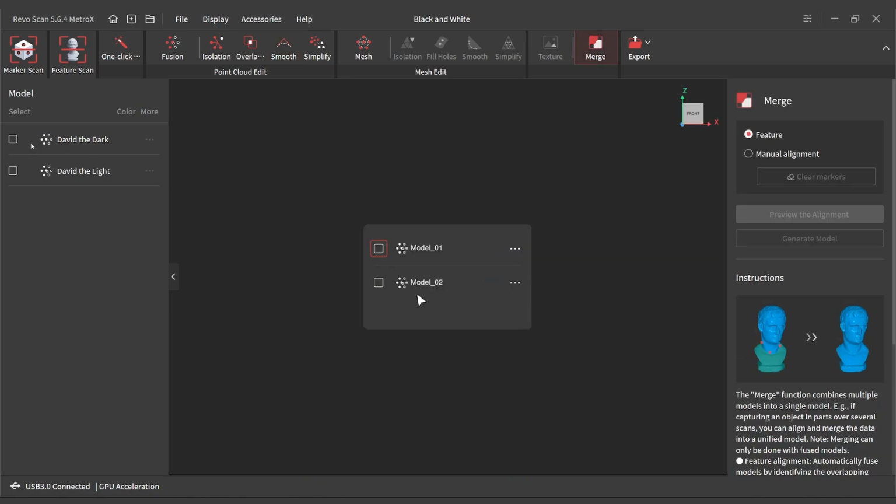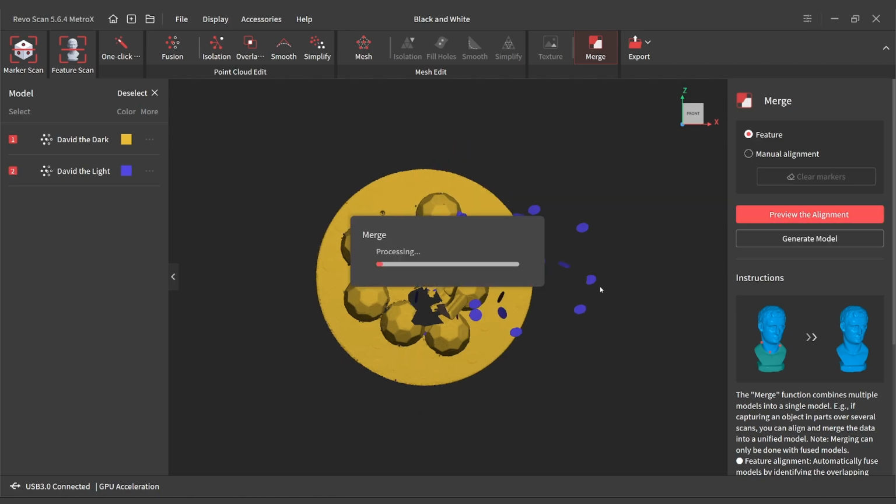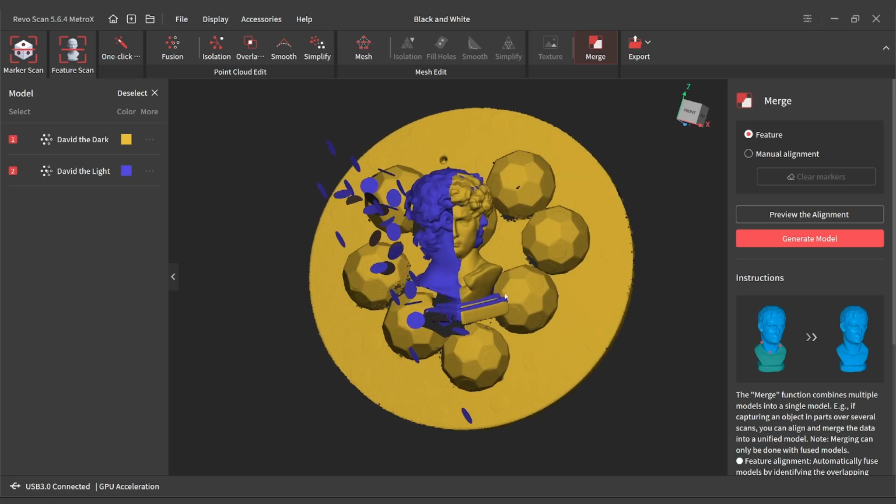Now, normally, 9 times out of 10, I'm gonna do just a regular feature alignment, but that's not gonna work. You'll see here, it's gonna try its best, but yeah, we don't have any overlapping geometry. It's using that base as its determination, because that's the only thing I find that's similar enough to overlap.